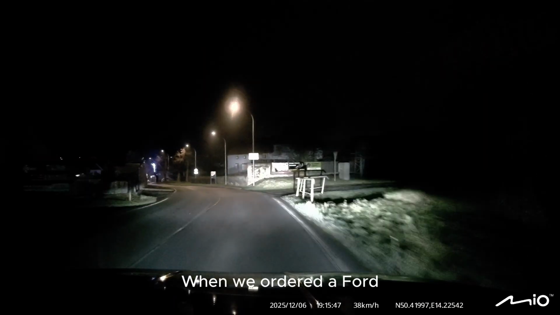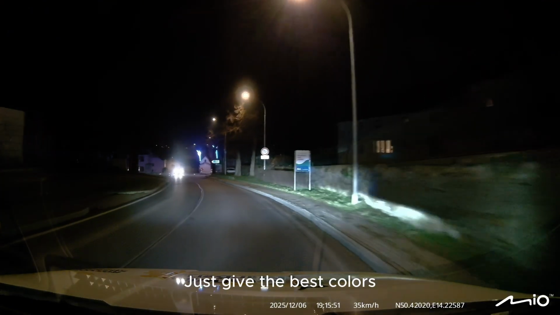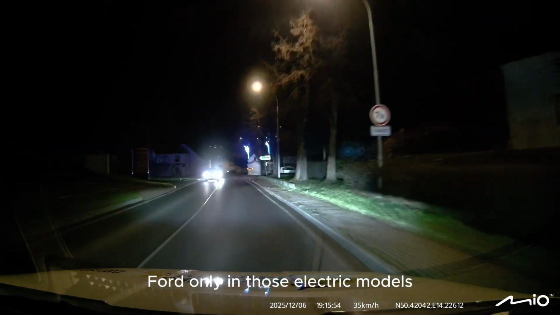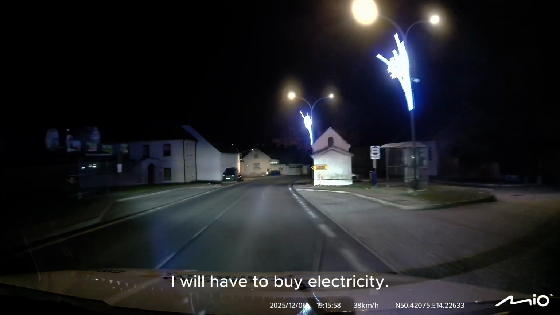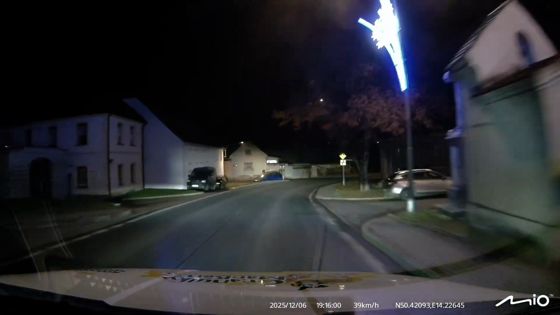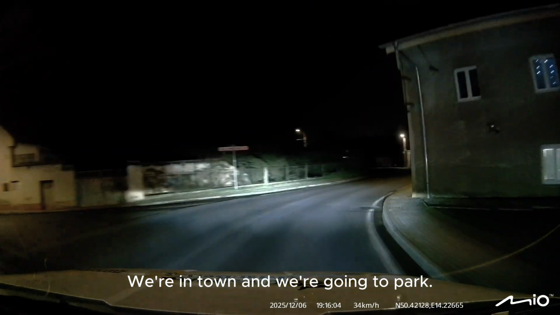When we ordered a Ford, I wanted a different color and I couldn't. They give the best colors only in those electric models. I will have to buy electricity. We're in town and we're going to park.